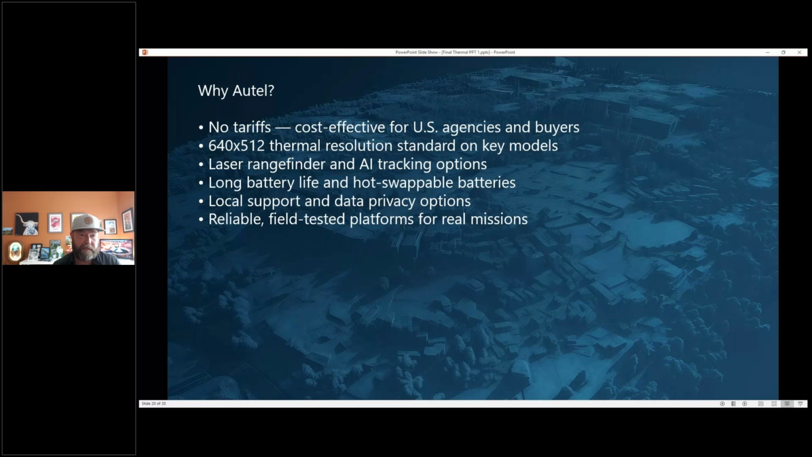Obviously the thermal resolution and the rangefinder, the battery life is great. The Autel Alpha has hot swappable batteries. The other two that we're talking about do not. They have good support, and the data and privacy stuff is great. And they've been at it for a while, so it's pretty well tested, tried and true.